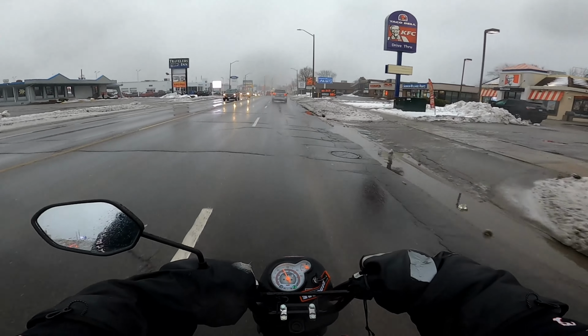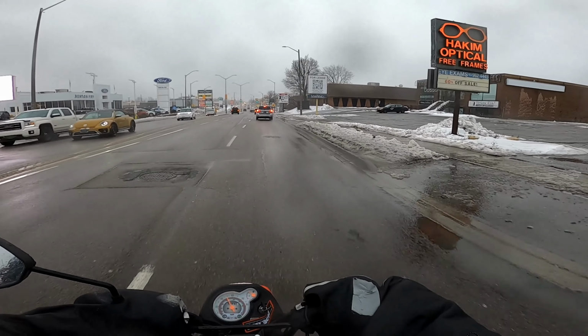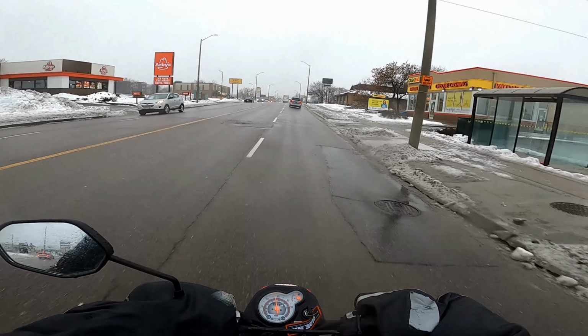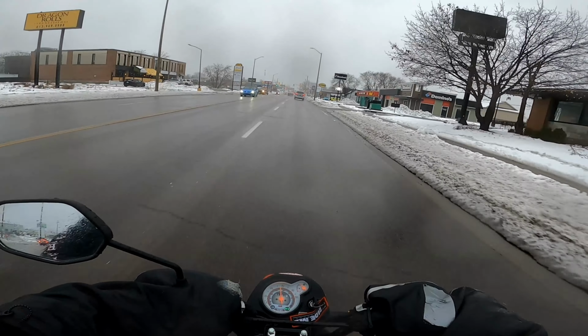Parking lots like that, going into any parking lots right now, oh god, it's fun. You just go and you automatically slide. But it's going to be interesting tonight on the Navi to get home. So let's get to it. That's right now, guys. Tonight, boom.